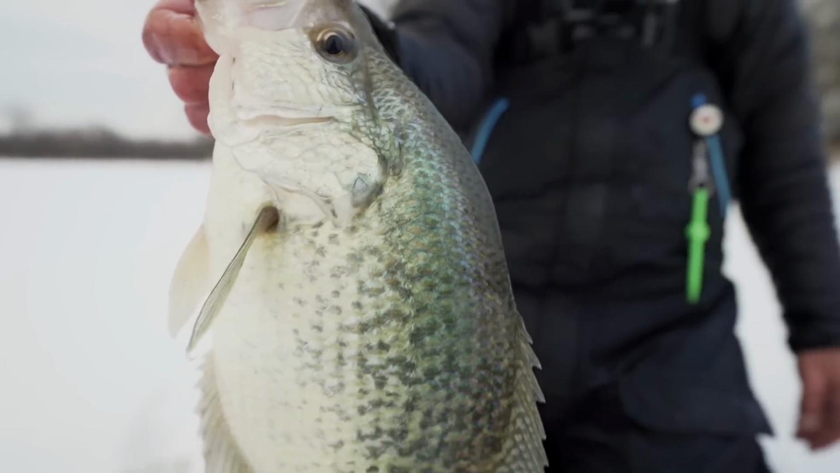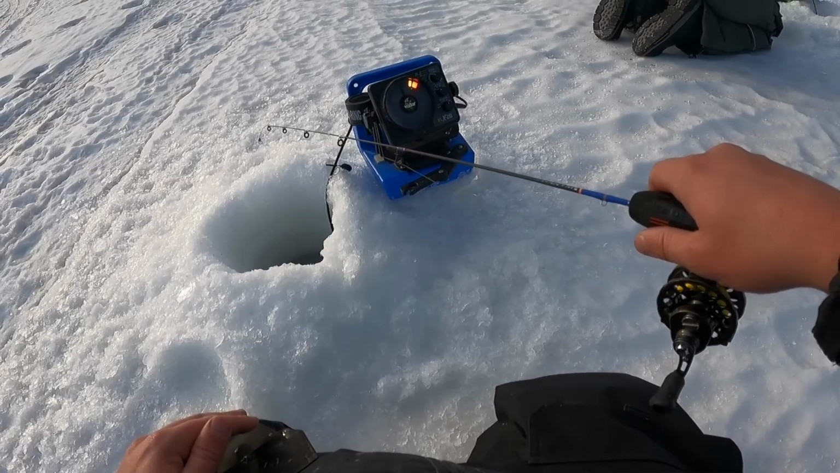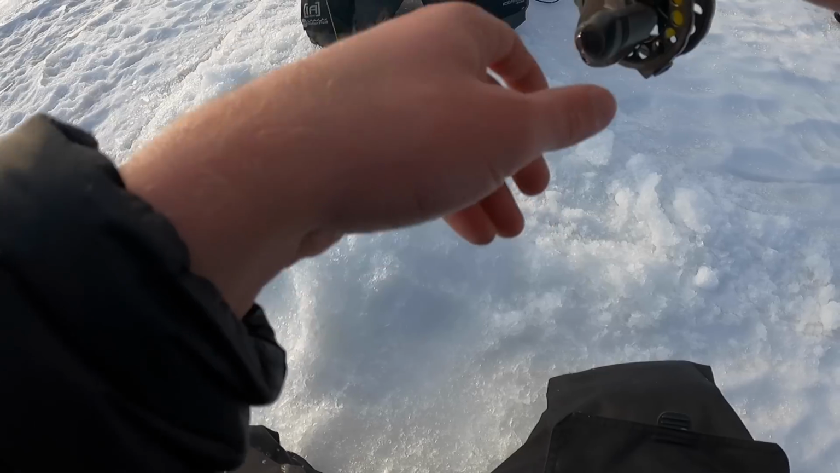And we've all kind of set that benchmark. We all know what it is. There's no beating around the bush there. We want an 18. We want an absolute Metro monster. I know we've had it hooked. I know we've been close. We've had it within feet of the hole, maybe at the bottom of the hole.